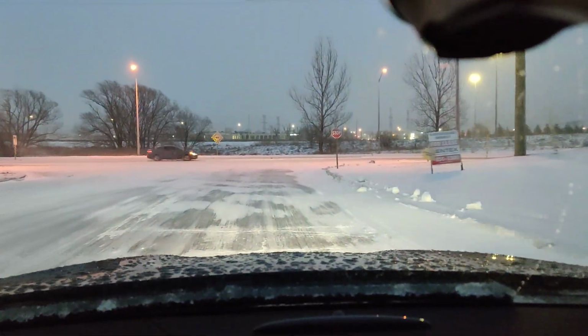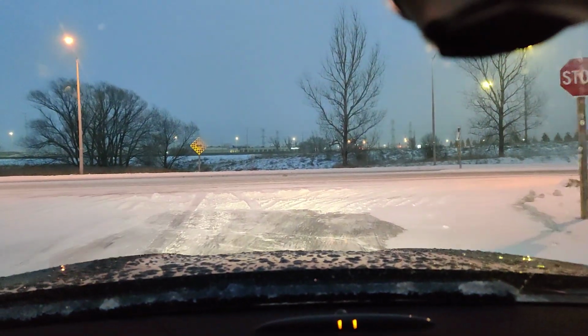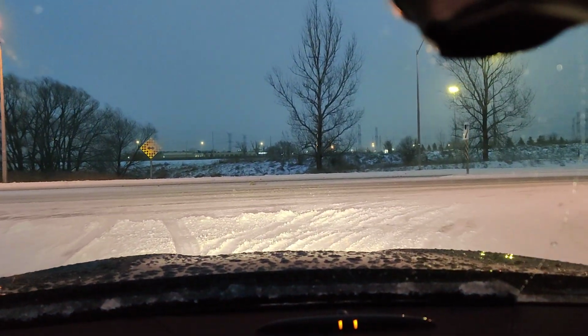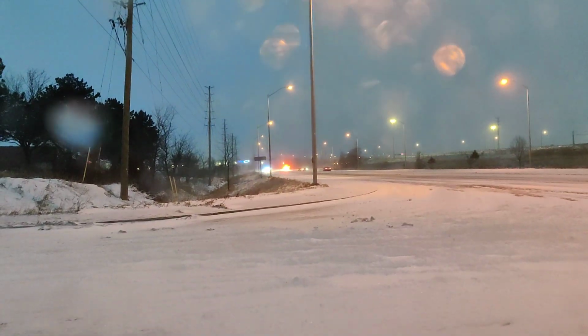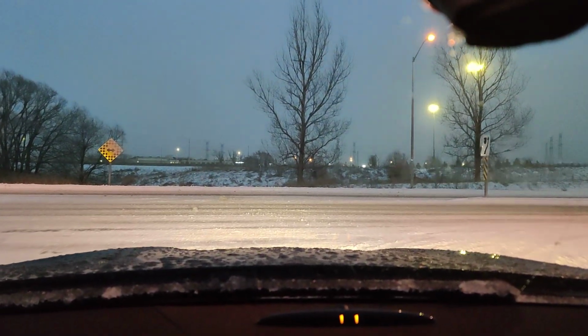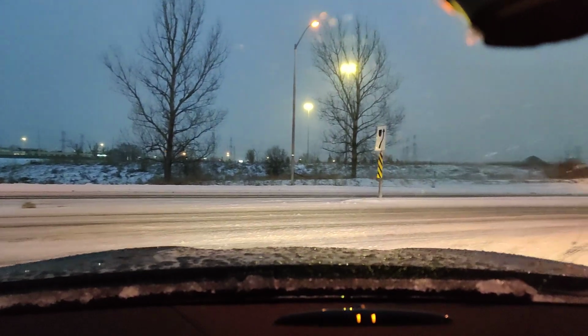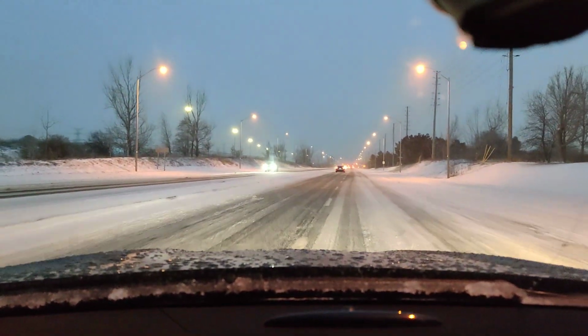But wow, still quite crazy. This is definitely a historic storm. Wow, there is an accident, cops and whatnot over there, as you guys can see. Wow, that's kind of crazy. Well, we're gonna avoid that, obviously, by turning right. Come on, car, I believe in you.